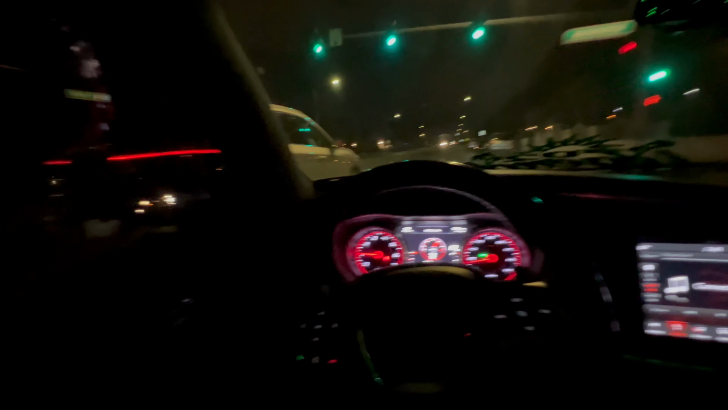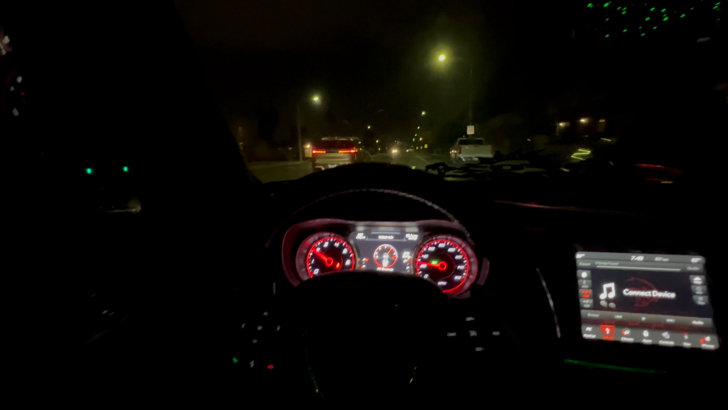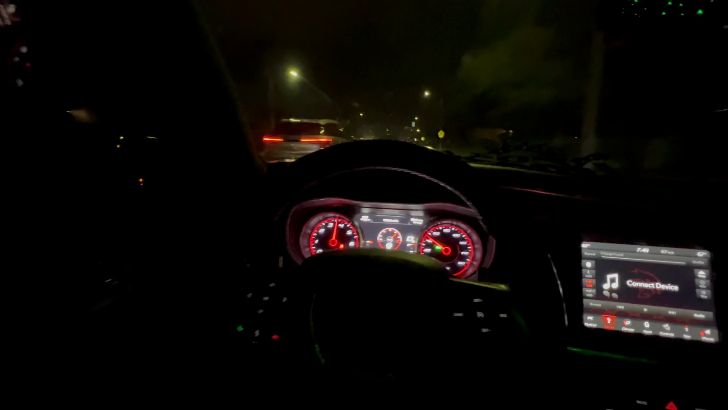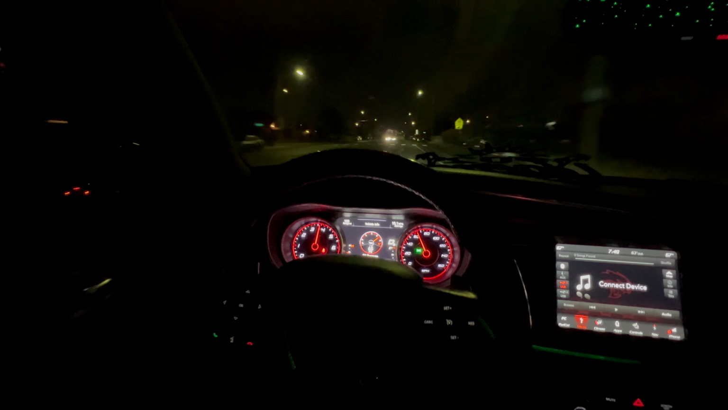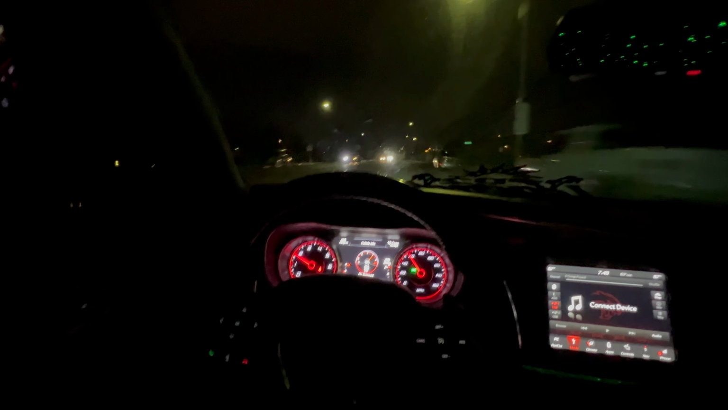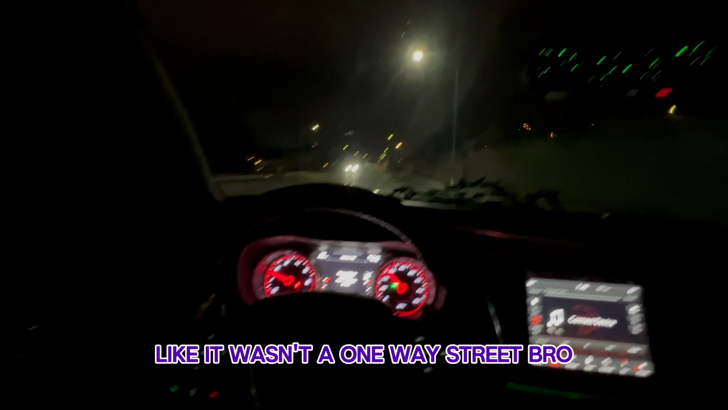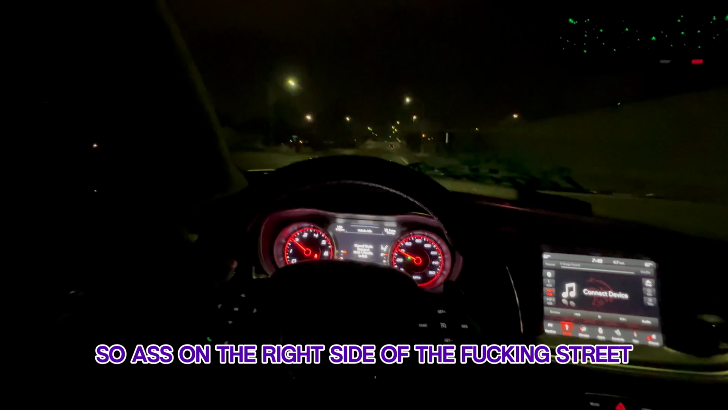Hey, buddy. Get on the right side of the street. See? That's what we talking about. Minivans, bro. Minivans just be wildin'. Because why was you in the middle of the street? Like it wasn't a one-way street, bro. Put your ass on the right side of the street.